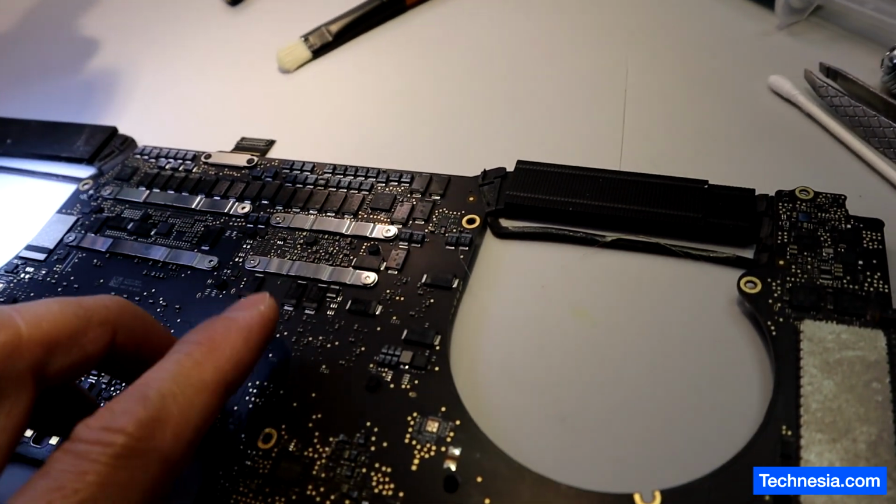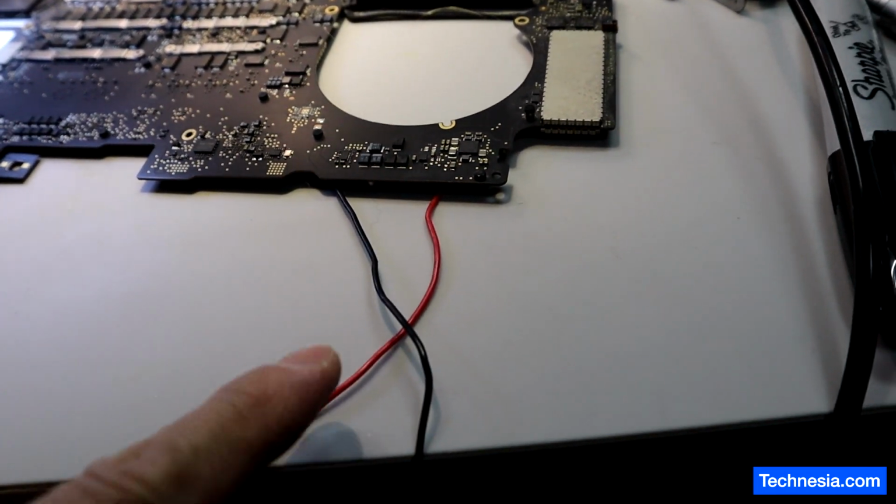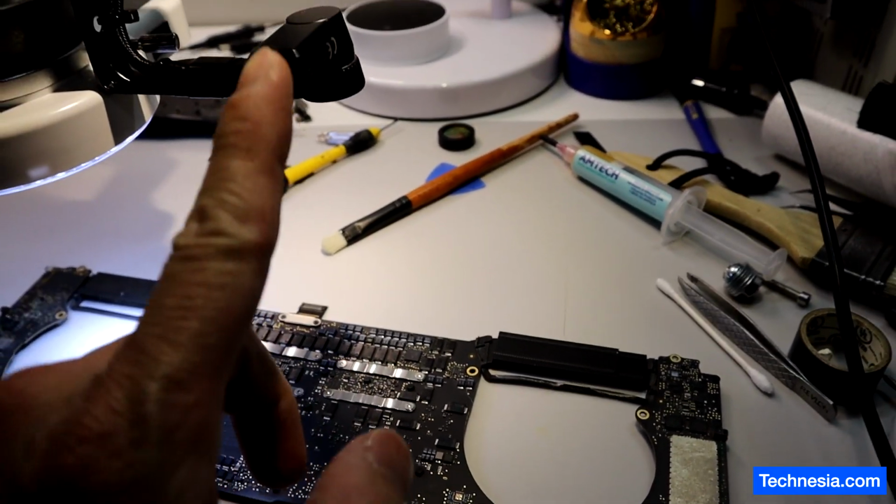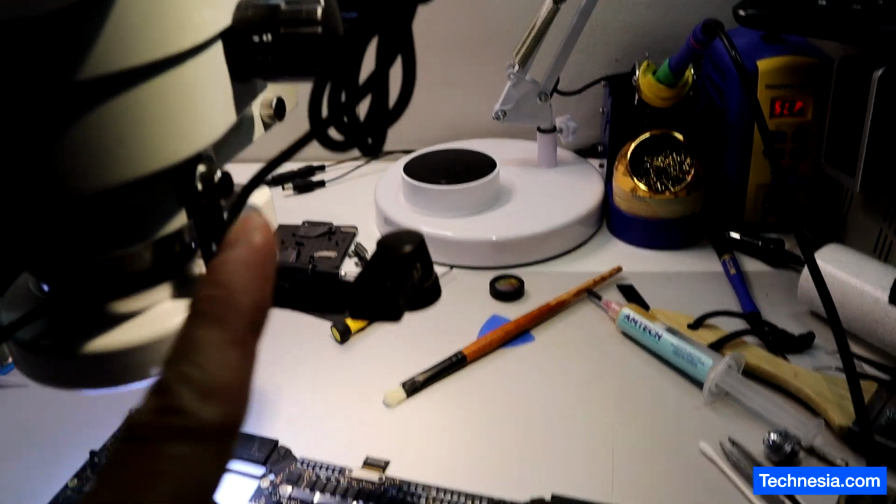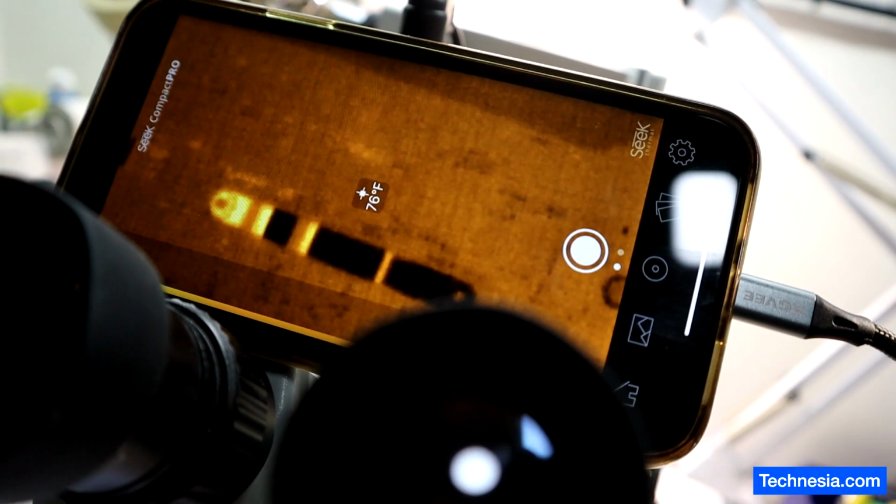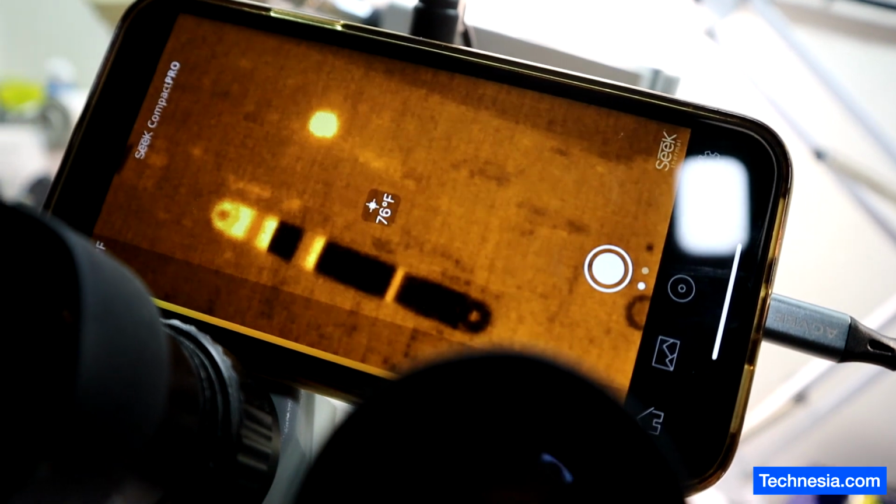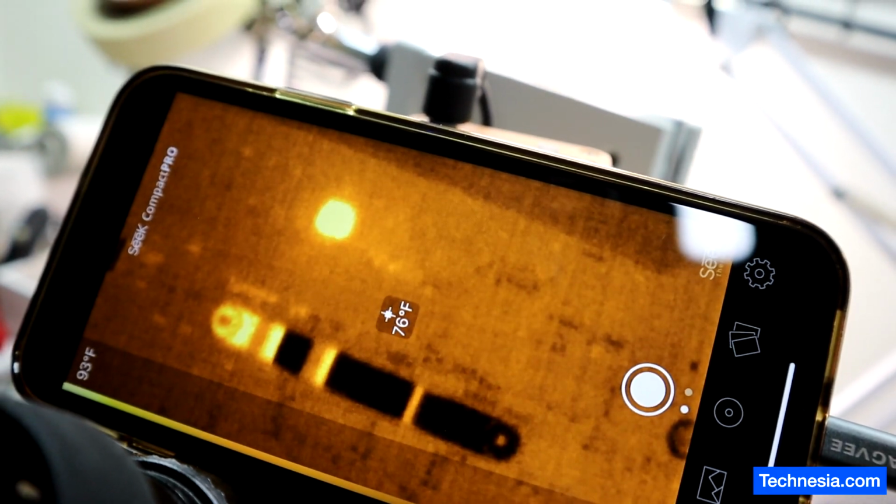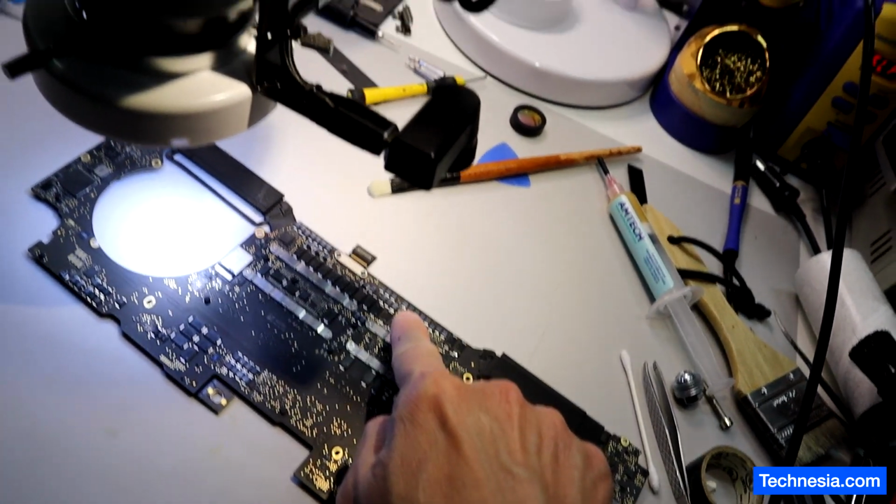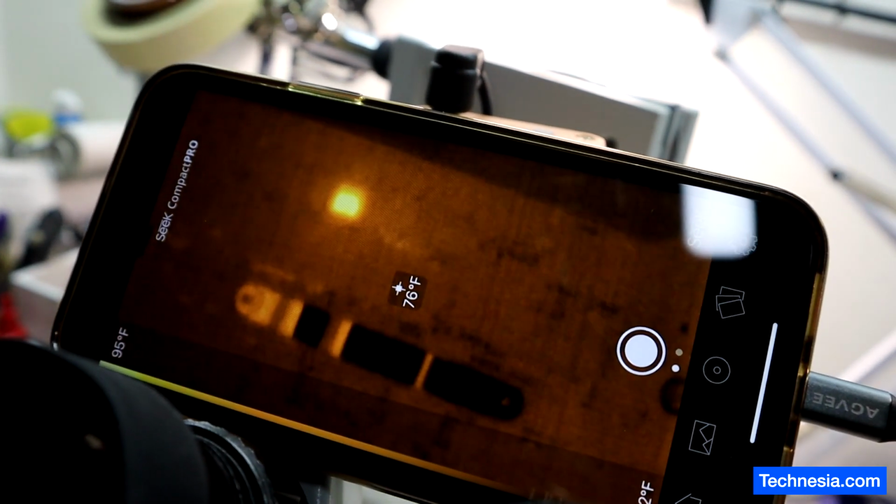And right here I have a logic board with assorted components. I'm going to inject 1 volt onto this logic board and see if the thermal cam can find the burned or failed components. And 3, 2, 1, I'm going to inject the board with 1 volt. There you go. This component right here is the component that has failed and needs to be replaced.